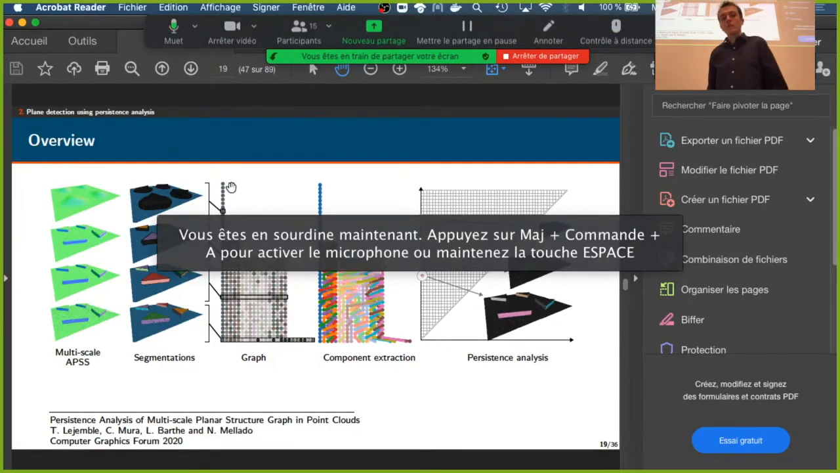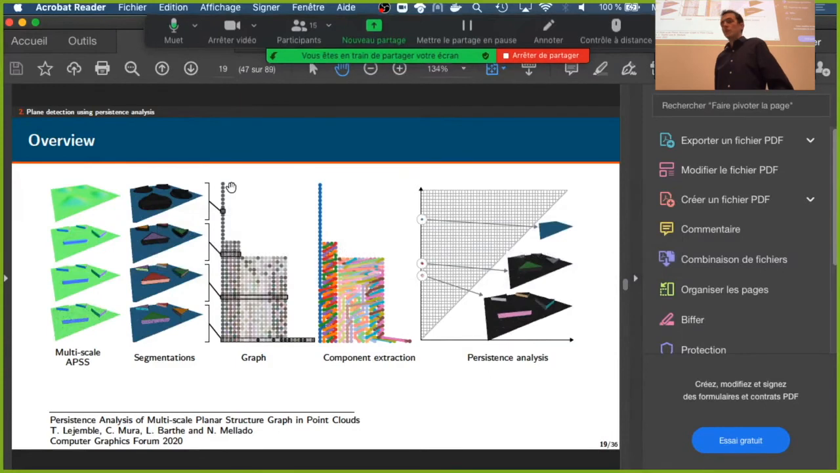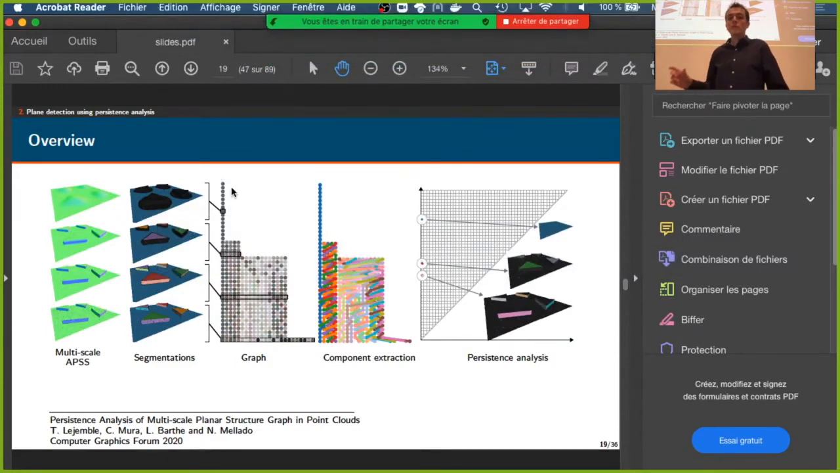Yeah, I think it's definitely something to test. To be honest, we first worked on cylinder extraction and curve extraction, and then we proposed these tools and persistence analysis. So the perspective I proposed at the end of the presentation was to use mainly persistence analysis for the extraction of cylinders and curves.